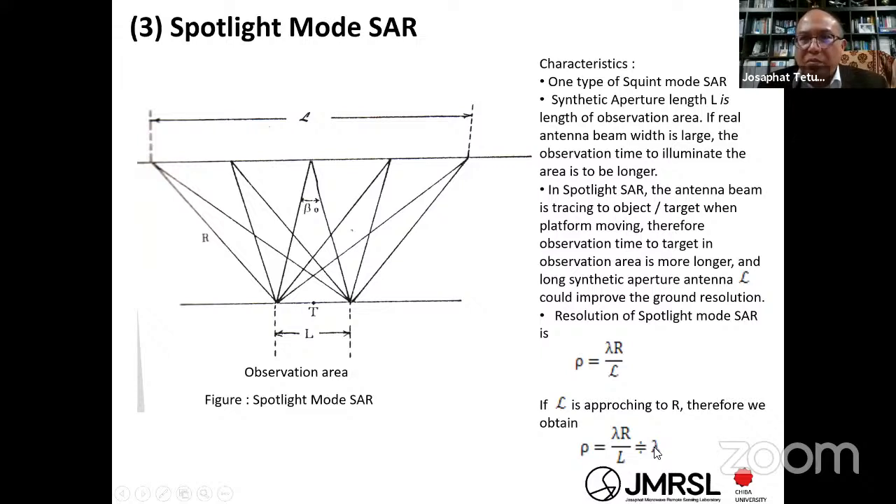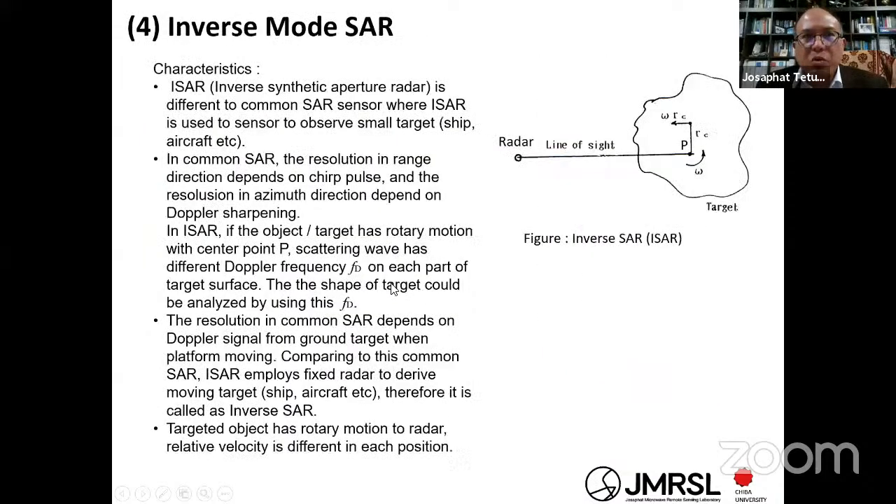For example, L-band wavelength is 24 centimeters, so you can get 24 centimeters of resolution, and C-band 5 centimeters, and then X-band about 1 or 2 centimeters. If you want to get high resolution, please use this spotlight mode.